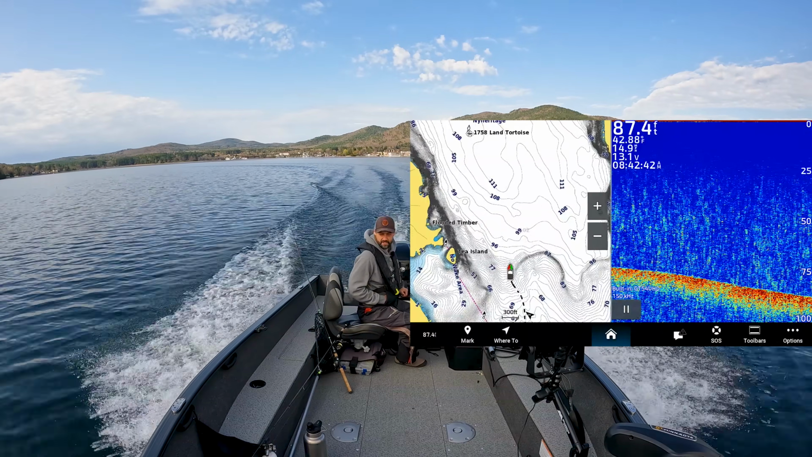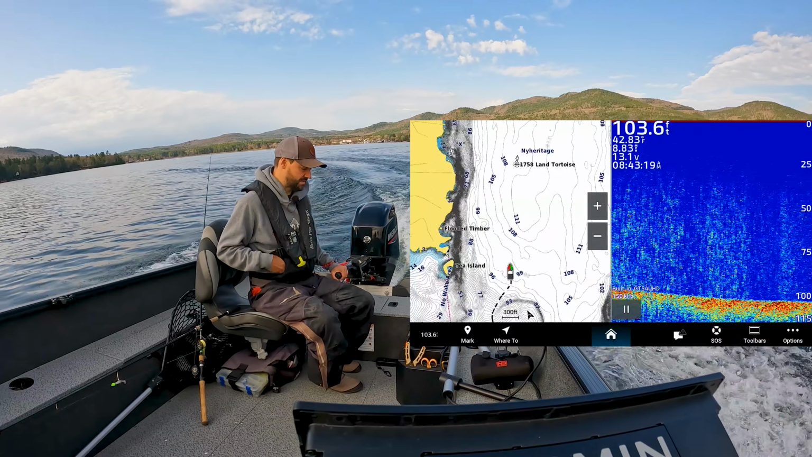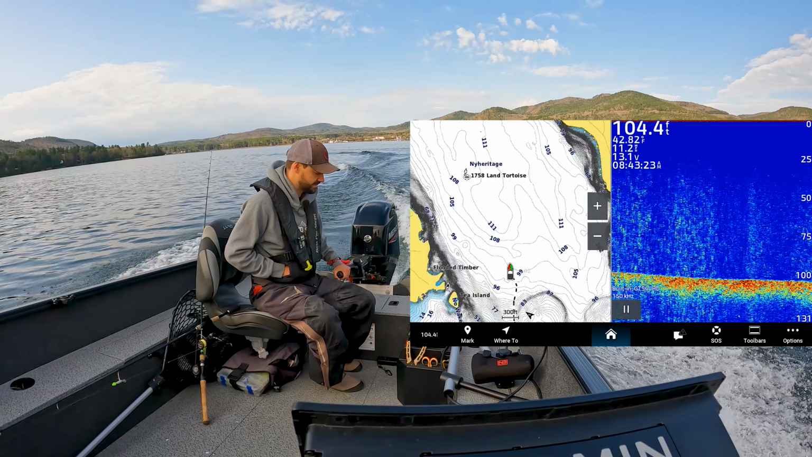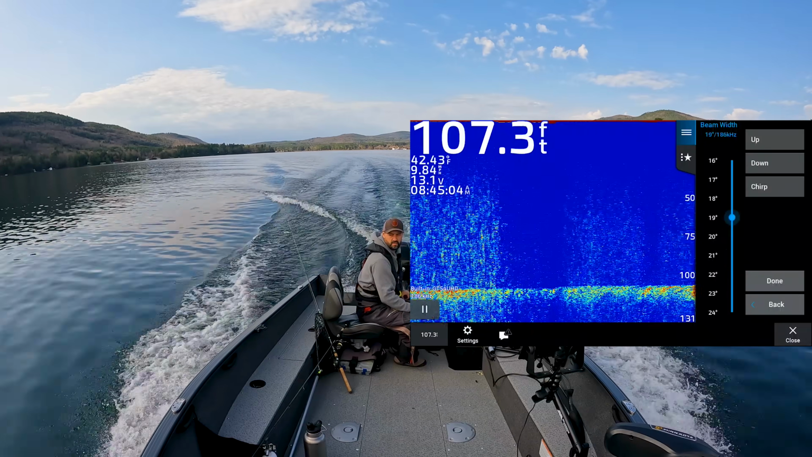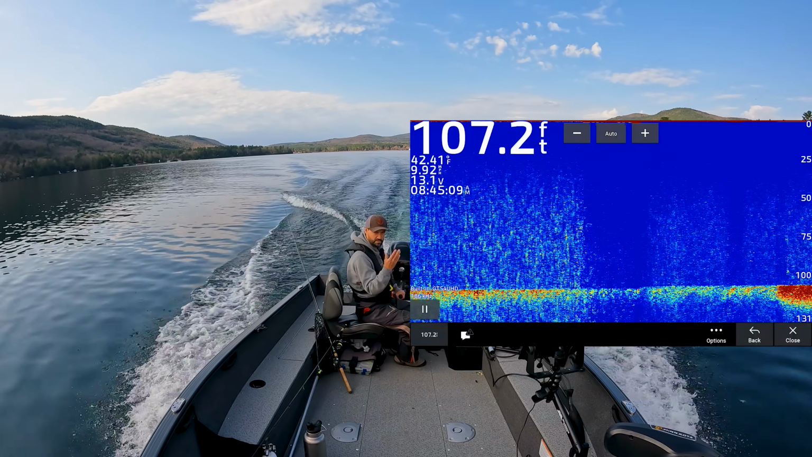This is an attempt to find fish fast. And remember, we're looking for big interruptions on the screen, not little tiny marks. We're looking for schools of bait. Getting a little deeper, I'm going to turn my cone angle, which turns my frequency up.